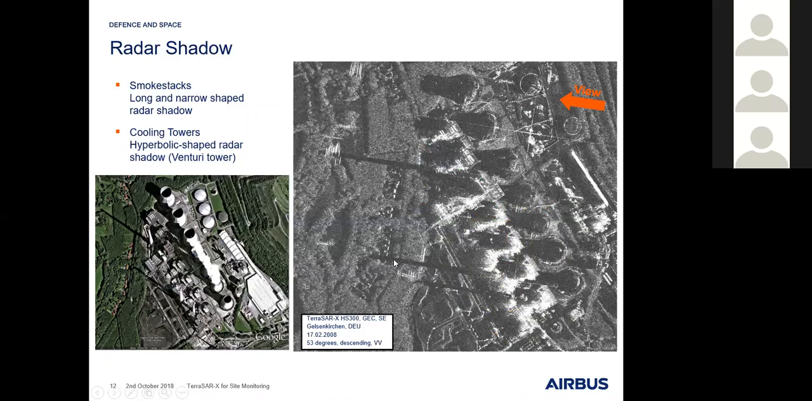This is basically the radar shadow of these three smokestacks, which we can hardly see by using just the radar signals from the smokestack itself, because it's round shaped, so there's hardly any backscatter from the object itself. But the radar shadow helps you to identify the shape and the size of these smokestacks.